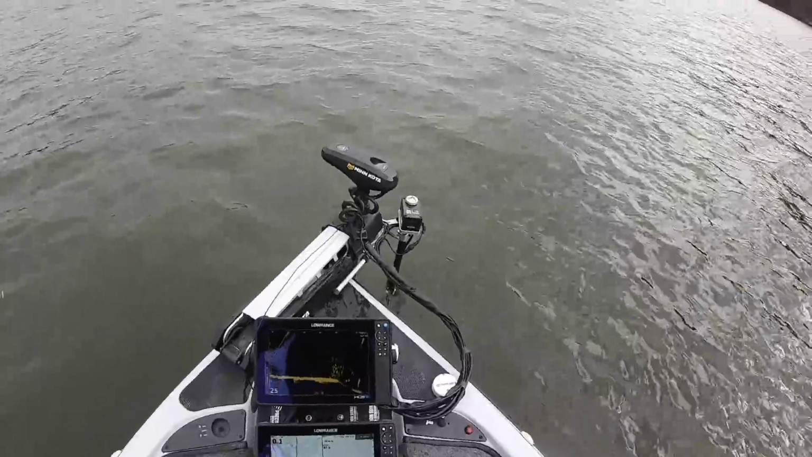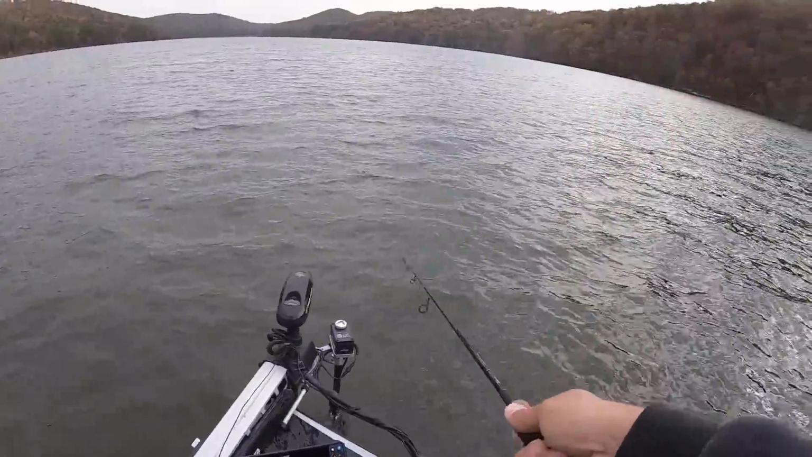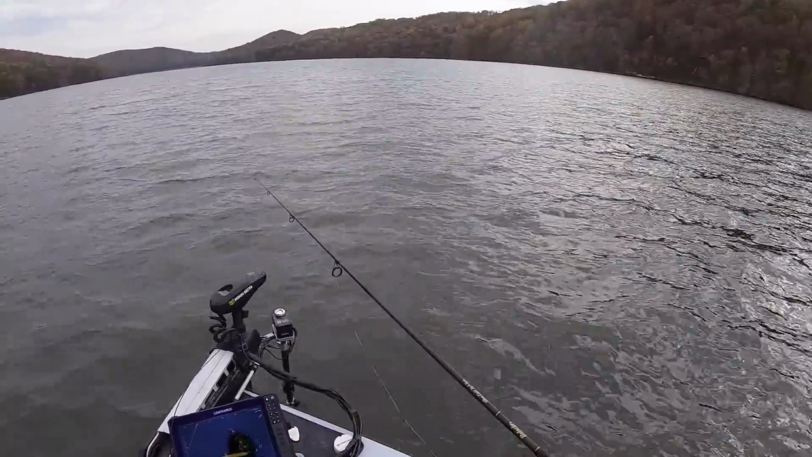I mean a pile, but even with all those fish down there, I still have to hit it just right to get a bite. I mean, it's not a guarantee.